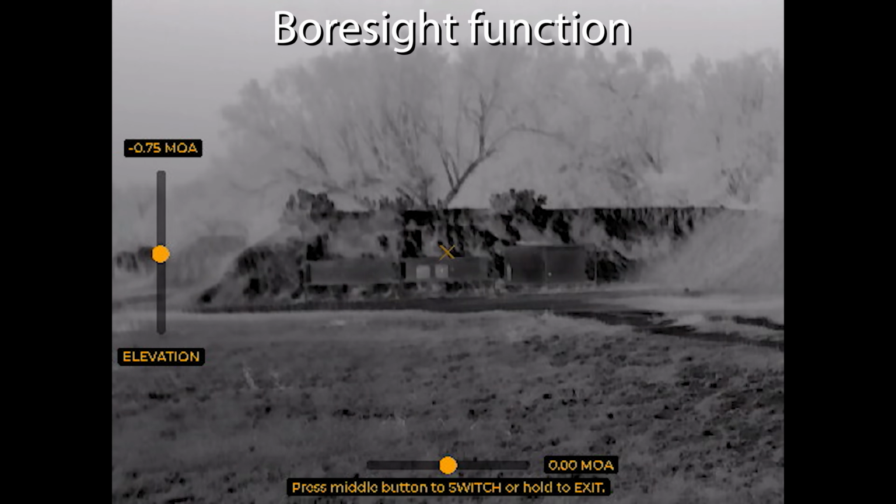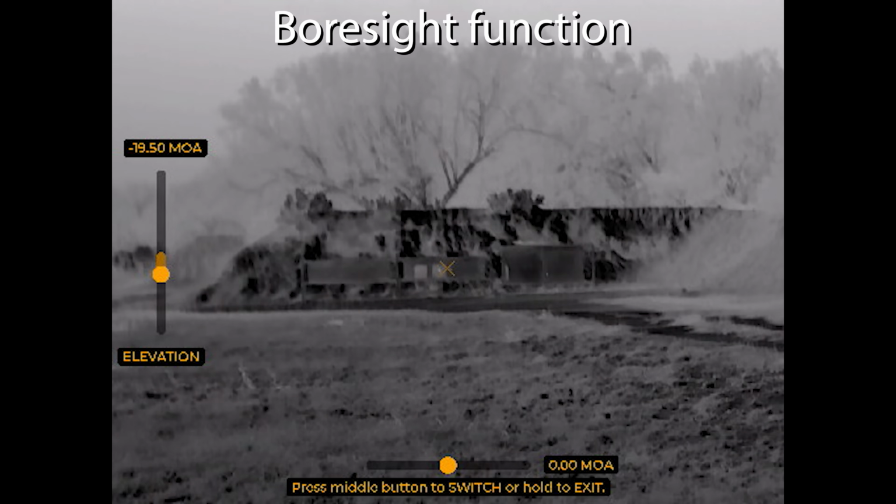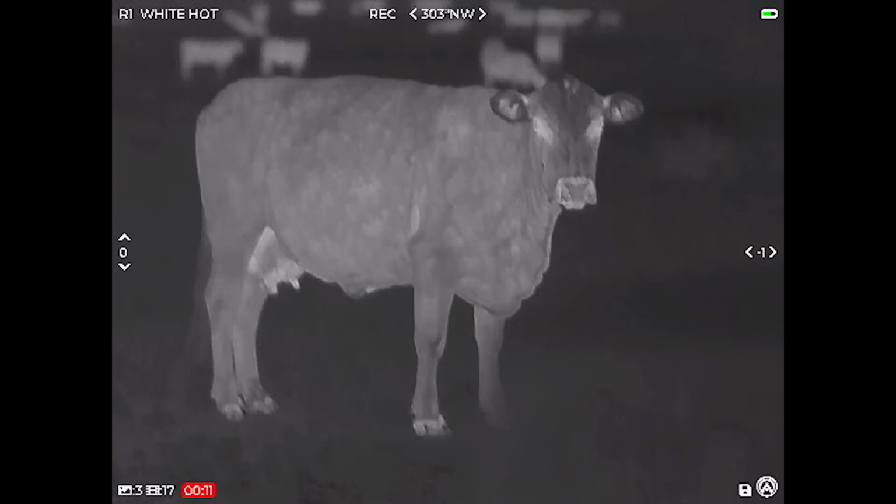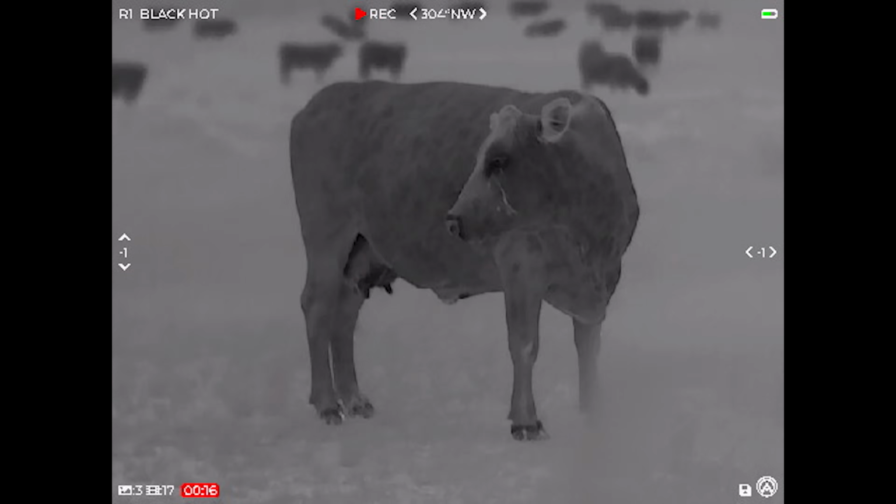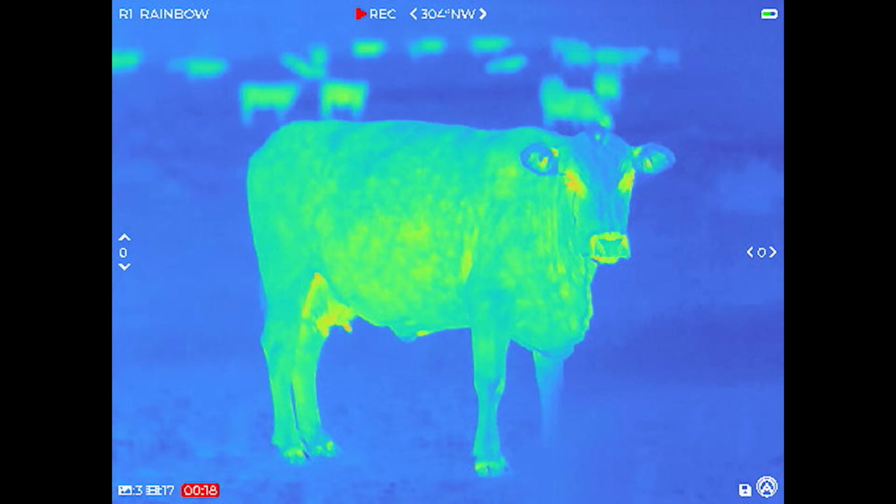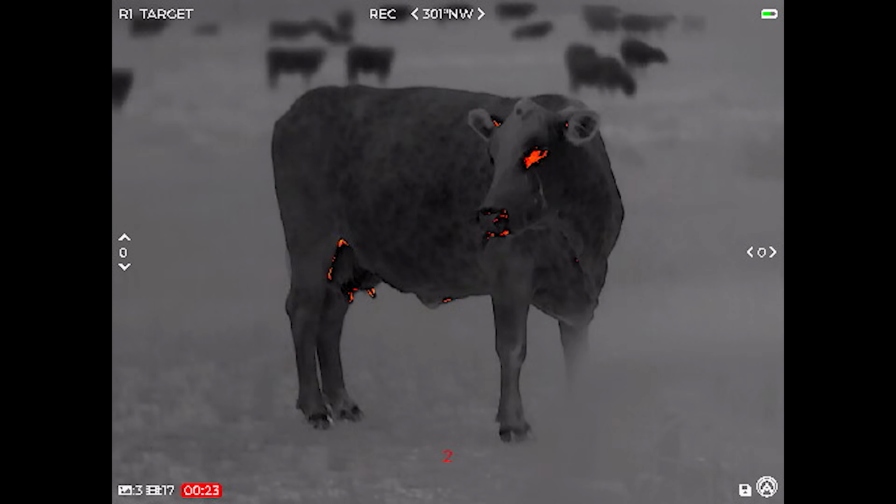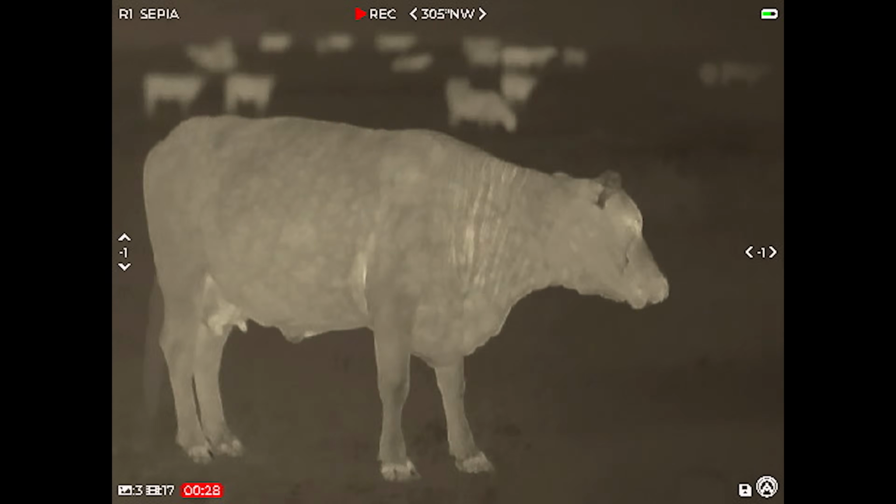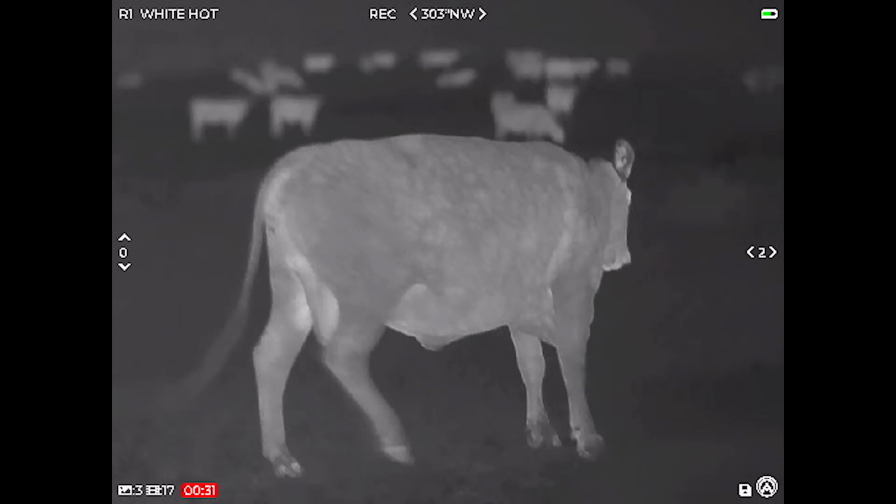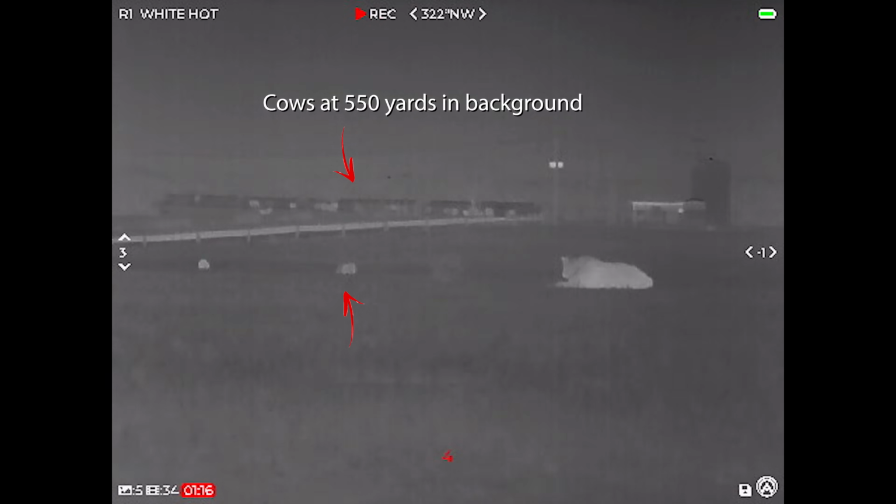I would recommend that they probably put the clip-on mode collimation higher in the menu system, since, in my opinion, this is marketed as a clip-on, and the dedicated optic function is really a secondary function, so it should be more secondary in the menu to zero that, but hey, whatever, that's a nitpick. So with the ability to collimate it being out of the way, and not only collimate it, save multiple profiles to make it more useful and less of a pain once you get it all set up for the first time, the next thing is, how good is the thermal performance? Now, keep in mind, there's nothing I can do to really give you the full experience of how good this thing looks to your eye.